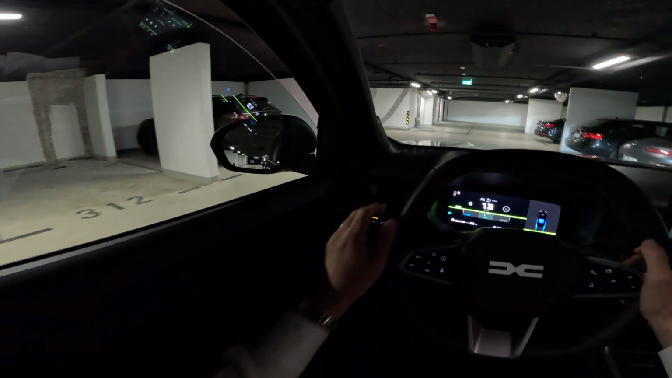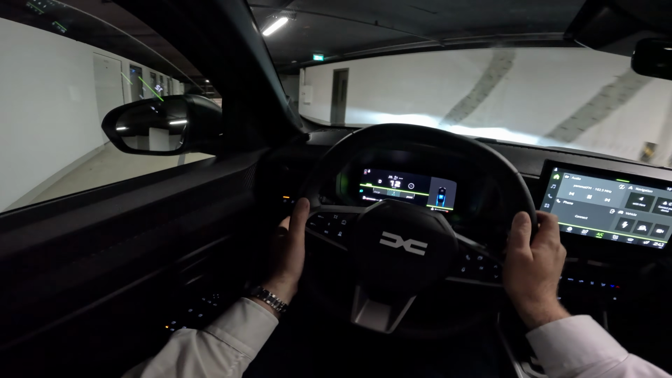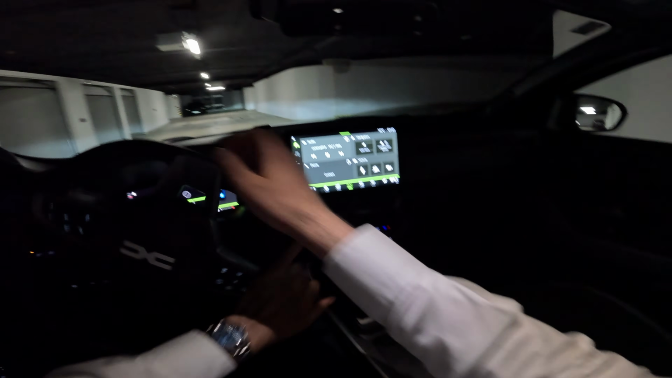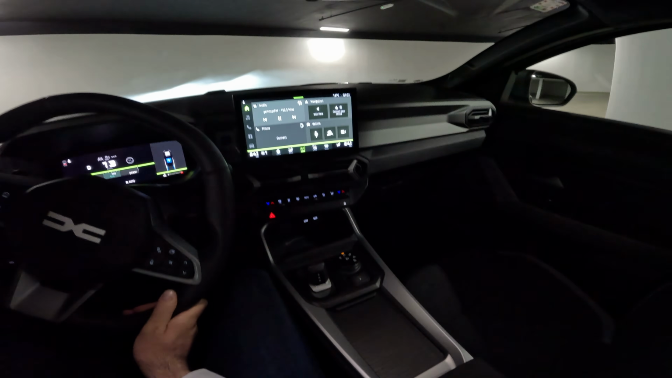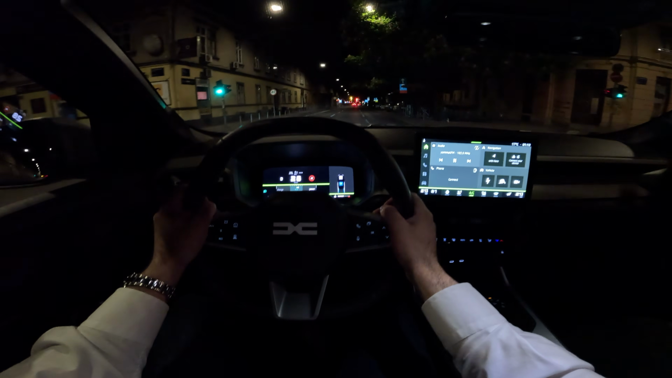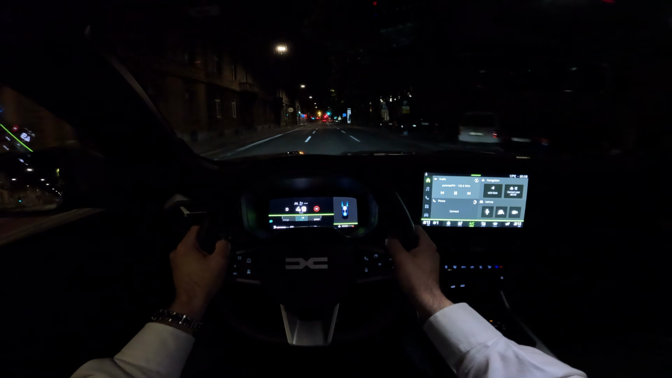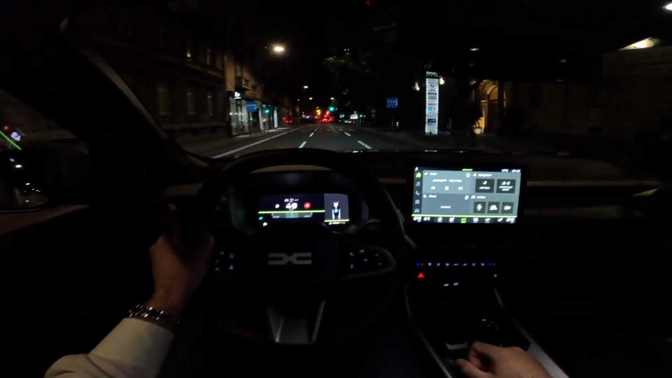You can hear now we are driving with just electric power, and you will see how the engine performs in today's drive through the city. And we are now in the city. So the internal combustion engine is mated to a 6-speed automatic transmission, dual clutch one.